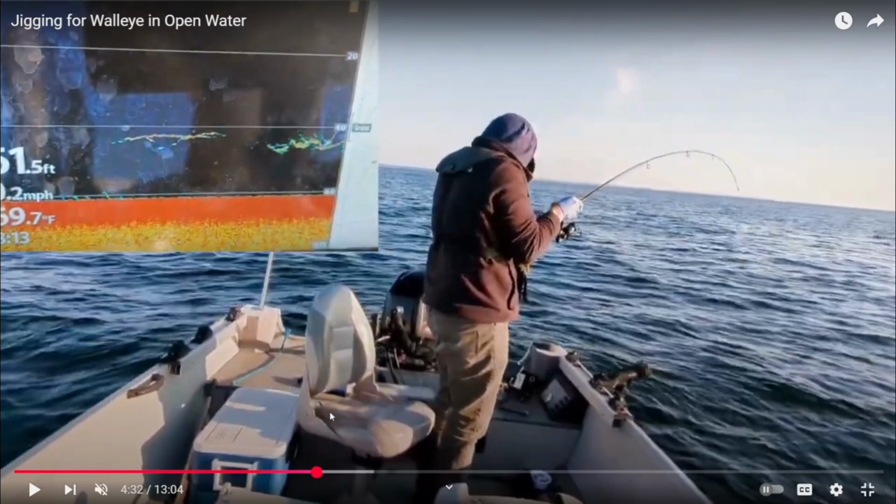In this case it was in open water. I have forward facing sonar now, which absolutely makes this a little bit easier, but you can absolutely do this with just a 2D sonar and a little bit of patience and practice and have yourself a fantastic time.